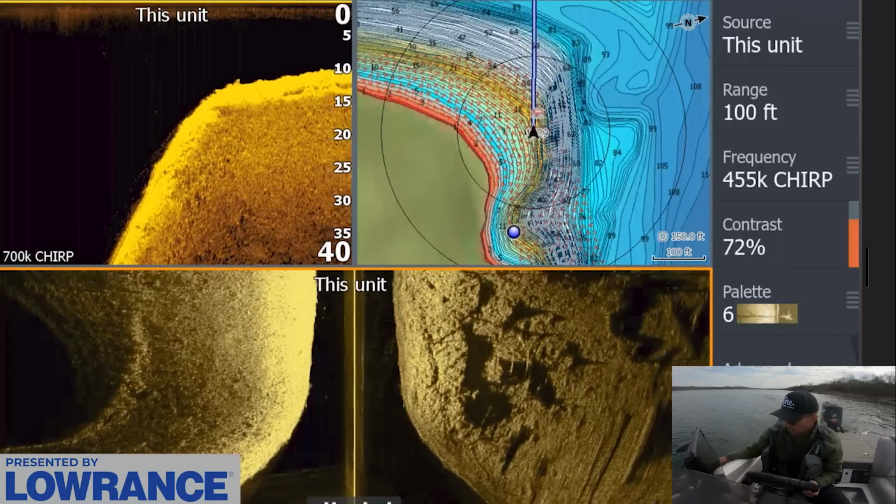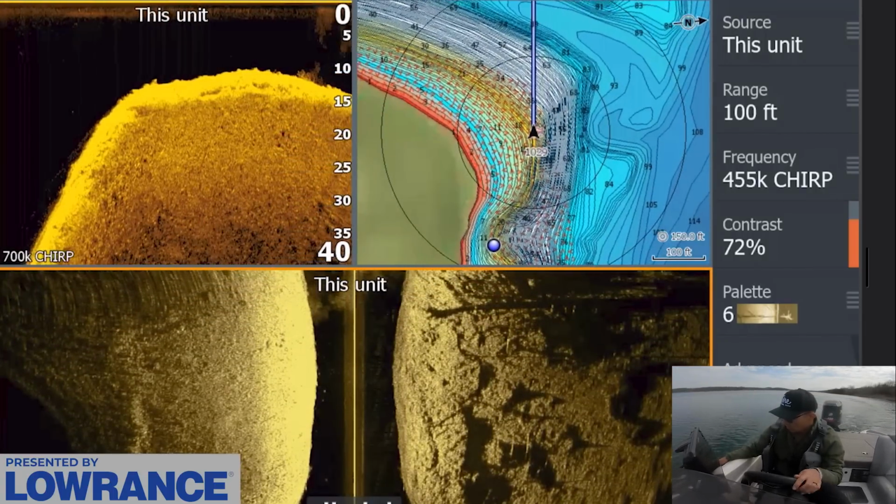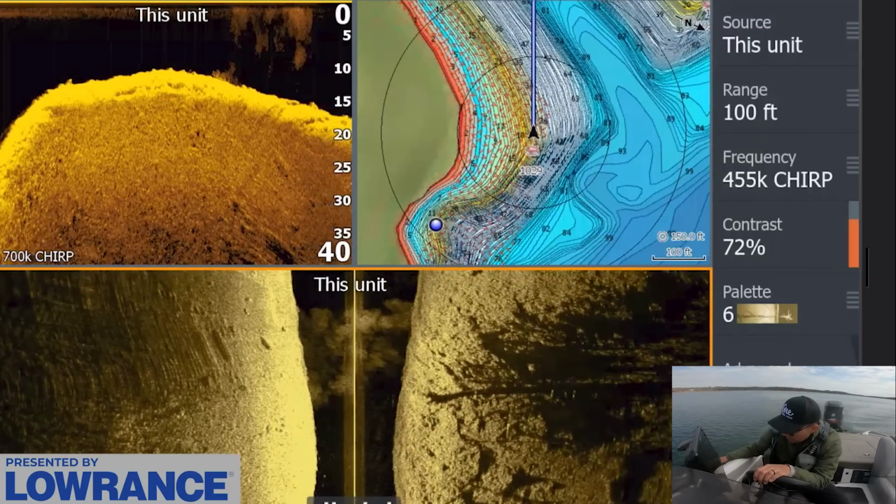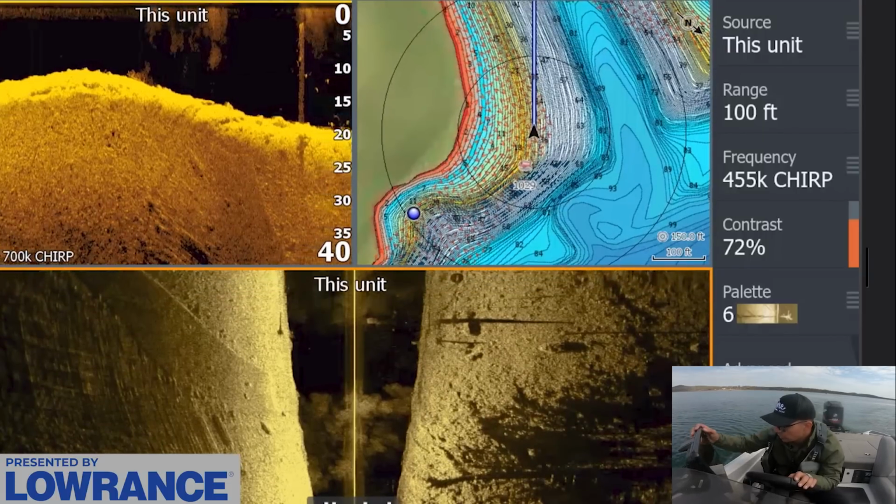I want to see if we can see any more. Just graphing through here. I mean, it's kind of tough. We saw a fish kind of setting up there, but it's a little bit tricky to see them because they're just so tight to the bottom. Ooh, look at that.